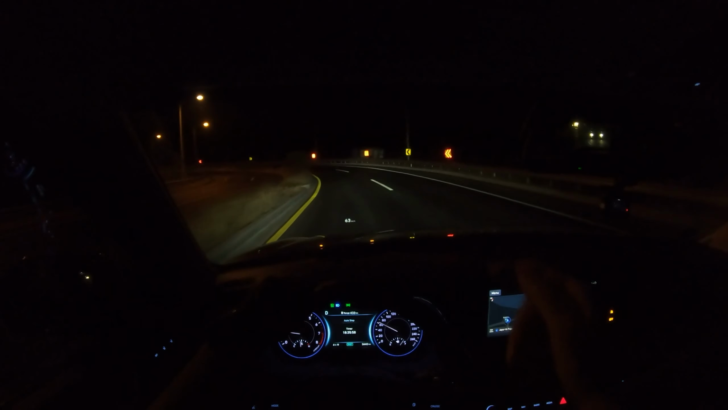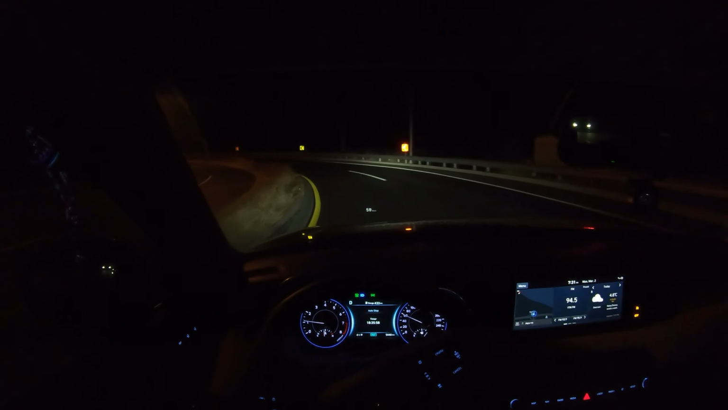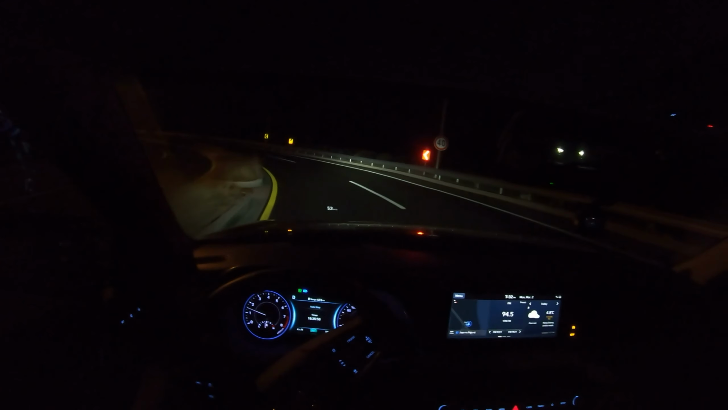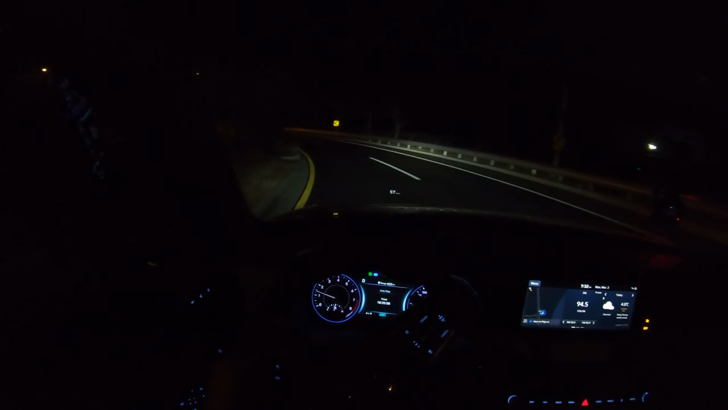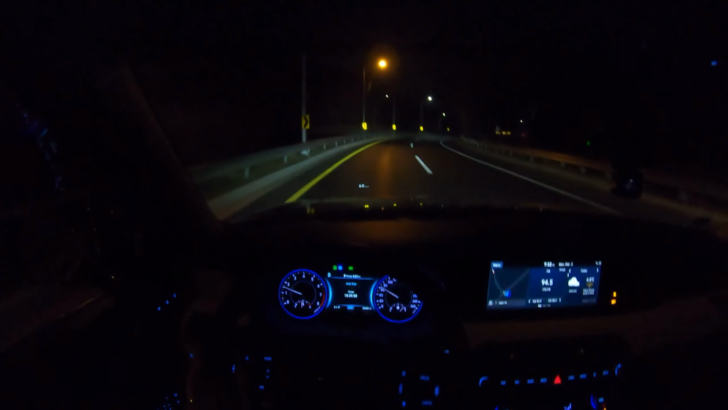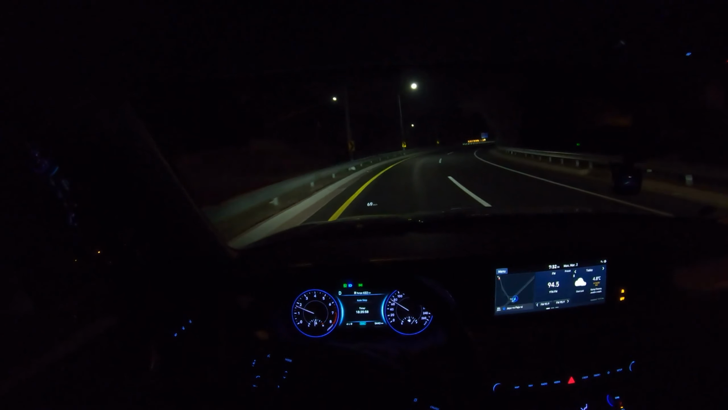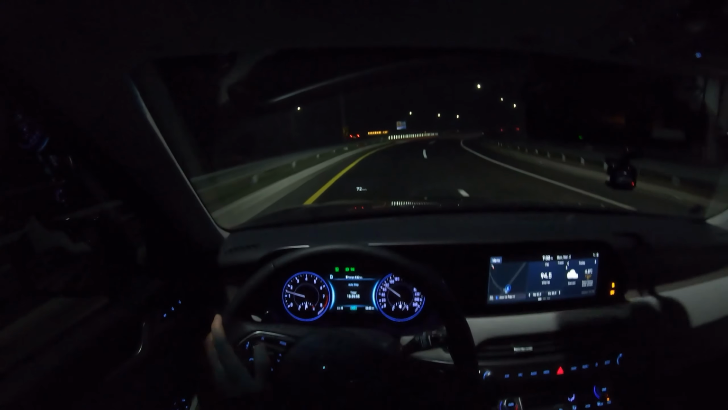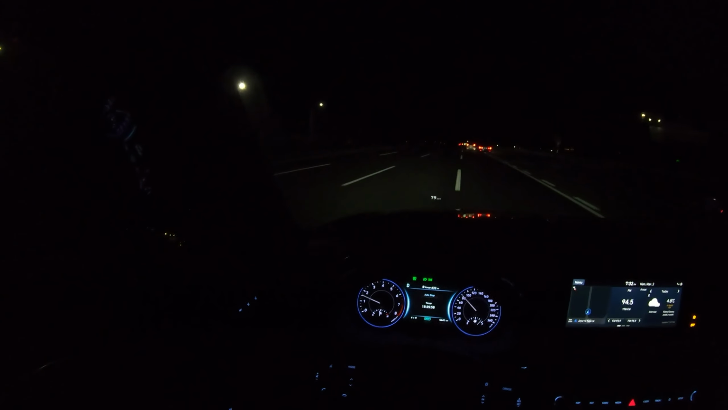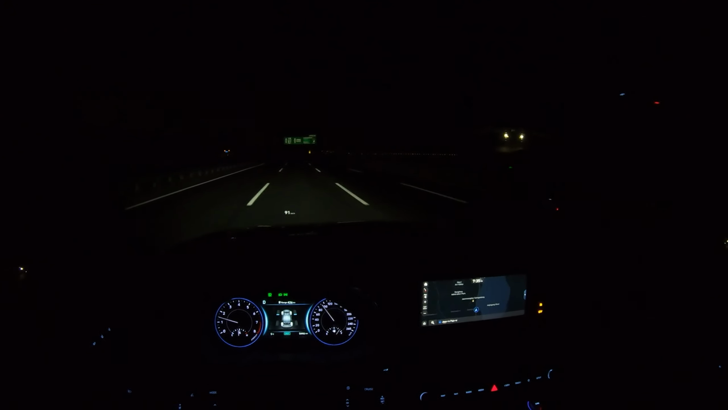Oh, right now, the auto high beam just came on. If there's no ambient lights or any cars coming from the opposite or in front of you, then this system will automatically turn on the high beam for you, and if it detects a car, it will just turn it off. Okay, so it's a very nice system. Really wanted to show it to you guys. I already also made a video about it, so please do watch that as well. This is actually a very nice system.